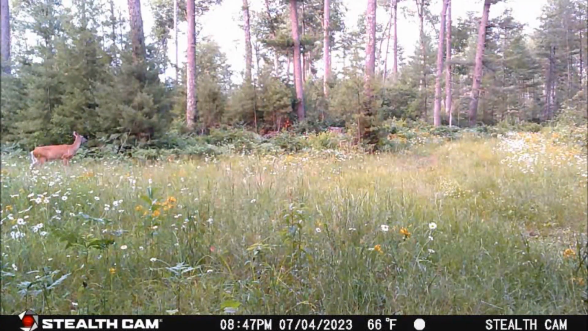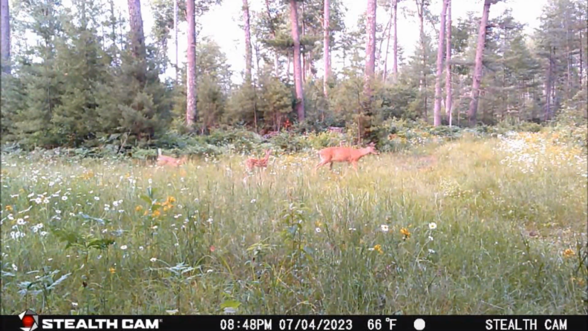Now, about 6 minutes later, this doe stands ready as her 2 fawns catch up to nurse and receive some nourishment. Then Mom moves east along the trail with both fawns in tow.